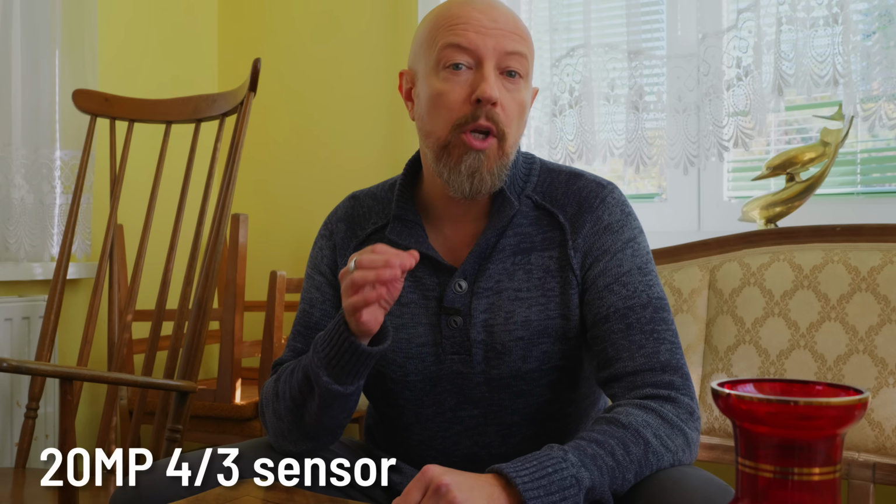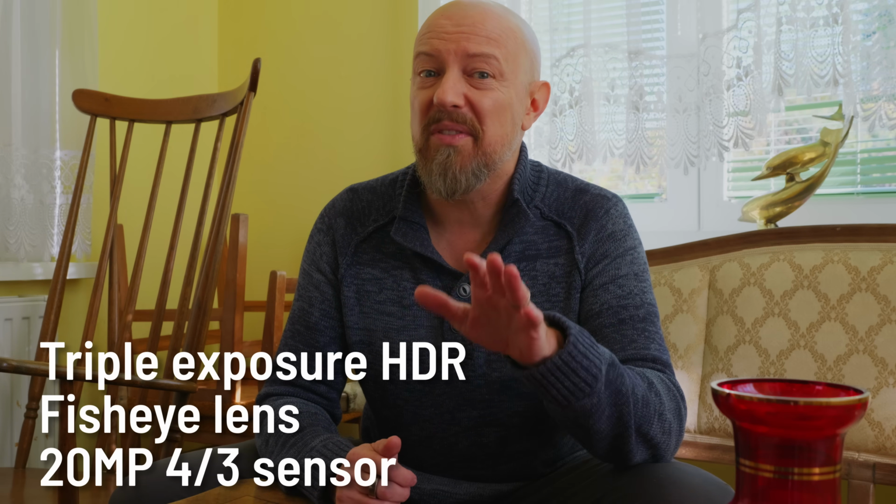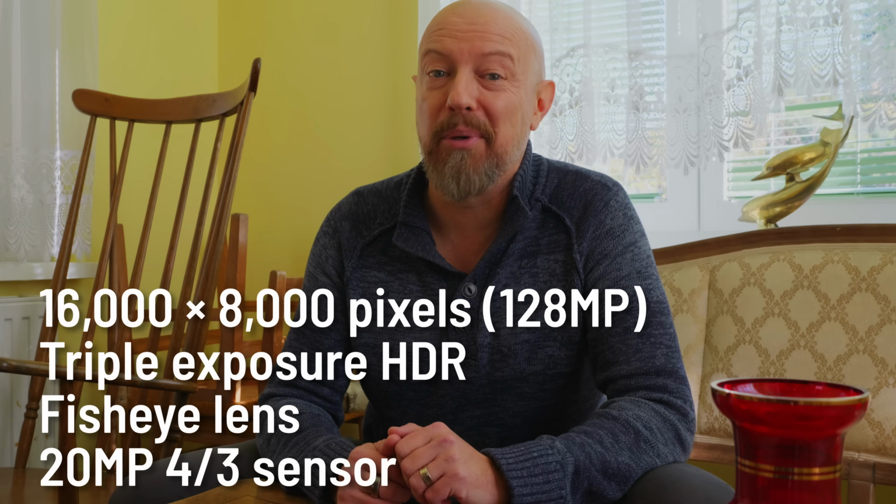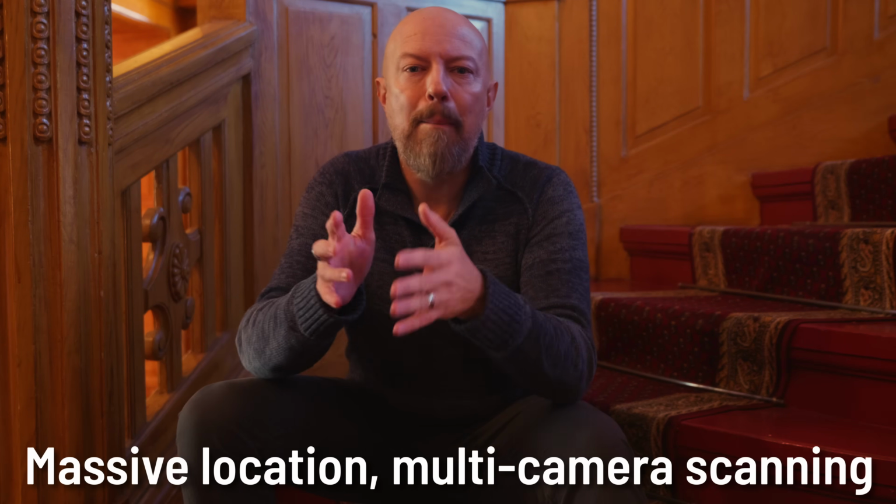It's a 20 megapixel 4/3 sensor with an ultra-wide angle fisheye lens that captures triple exposures to build its HDR images in resolutions of 16,000 by 8,000 pixels, or 128 megapixels, for the 360-degree panoramas. It's a notably higher resolution and better quality sensor than you'll find in any standard 360 camera. There's another cool capability of this system, and that's to combine multiple cameras on a single project.